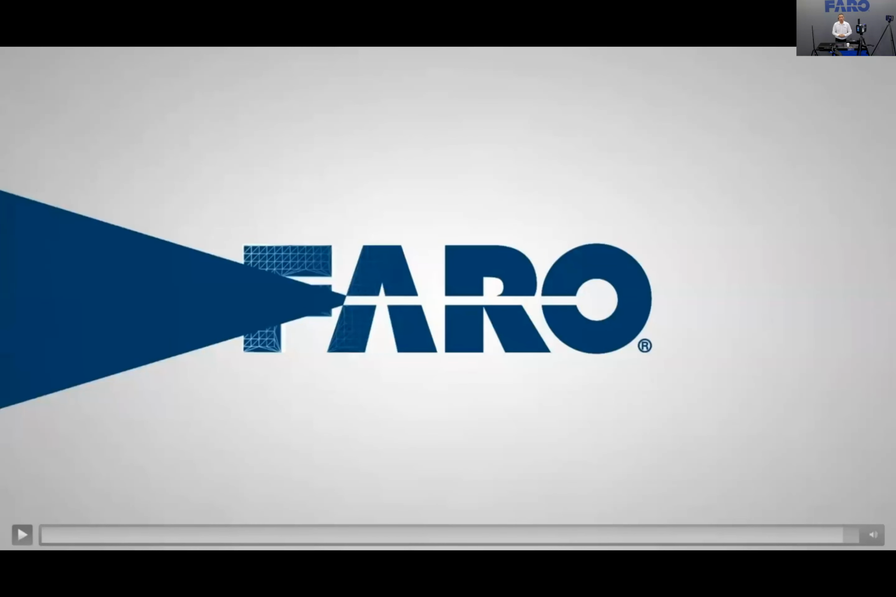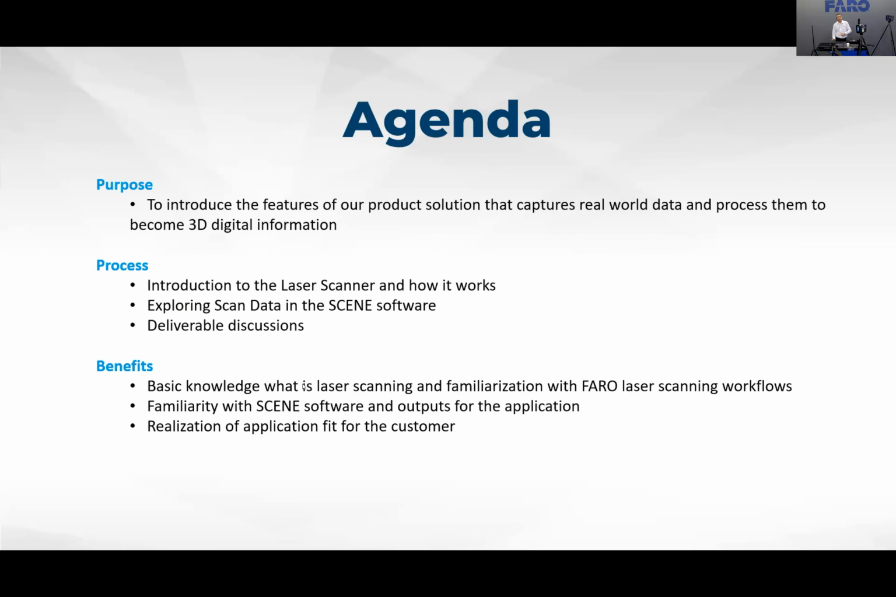So all of those we try to digitize within Faro technology, by utilizing our various solutions. Let me give you a brief agenda of what we will be doing within the next 30 to 40 minutes. Today, I'll introduce our solution, specifically the one that you see in front of me. This is a terrestrial laser scanner. It allows us to capture a real-world environment and process it to become 3D digital information.